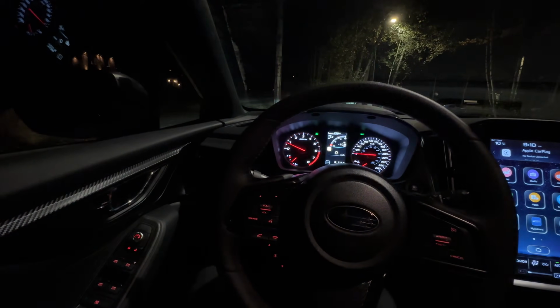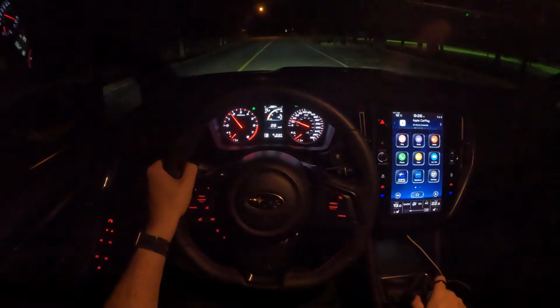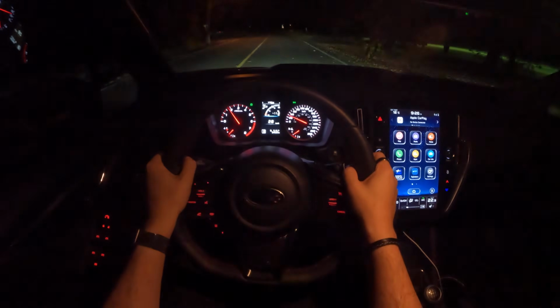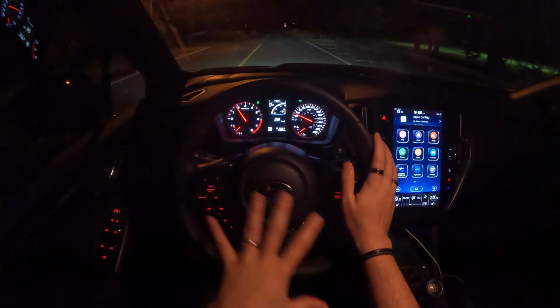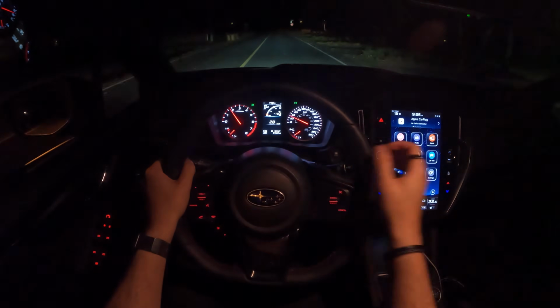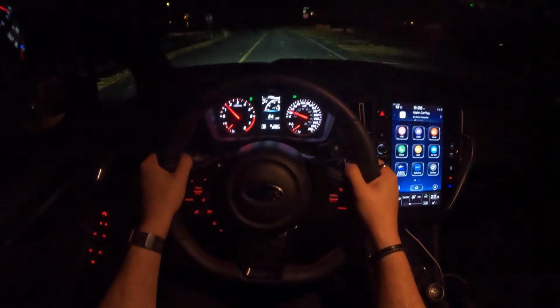So let's get started. All right, so now we are in the driver's seat. Honestly, the best place to be. It's a quiet night. I have the dome light on just so you can kind of see everything on the interior, how everything works and how I'm using everything for a little bit. Then I'll turn it off and kind of let you enjoy the night drive and the ambiance of the WRX at nighttime.